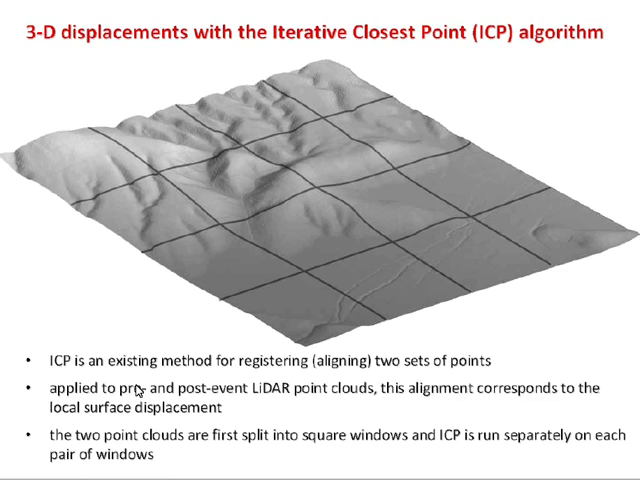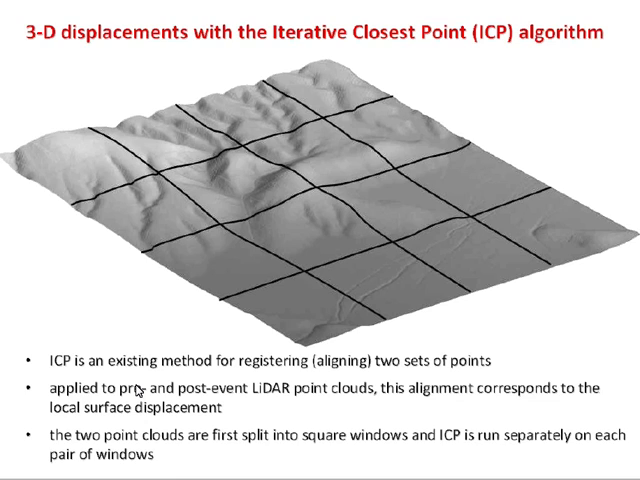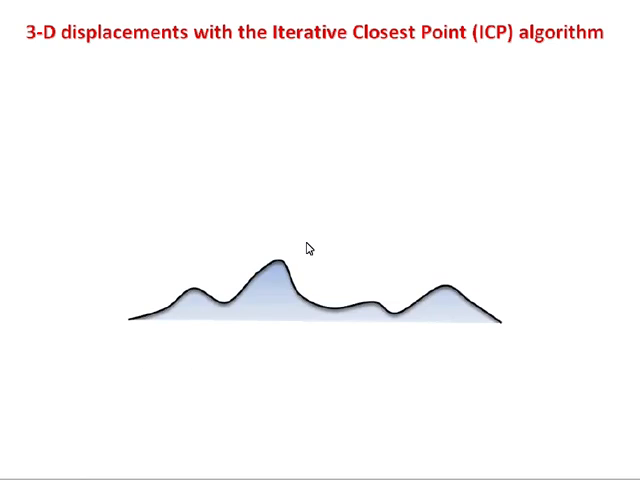So what we do is we basically divide our area up into these windows or cells, and we apply this ICP method to each window individually, and that will give us the displacement that aligns the pre-earthquake topography to the post-earthquake topography within that window. So we basically run ICP separately on each window. And when I say each window, we're talking about a pair of data sets, a pre-earthquake window and a post-earthquake window. So for each window, this is what we do. This is a cross-section through one of these windows. This is just a little bit of topography.